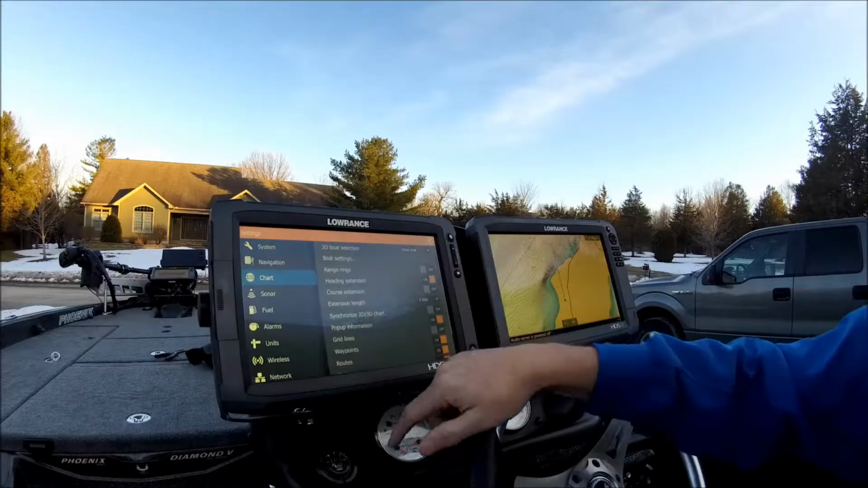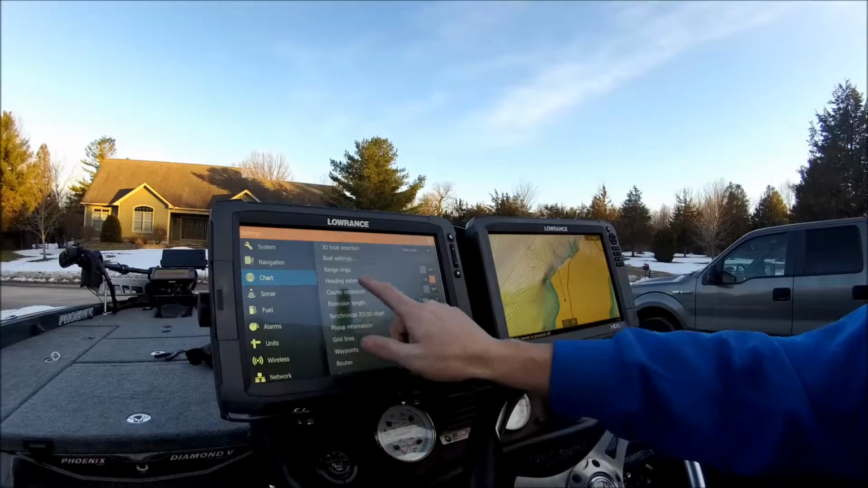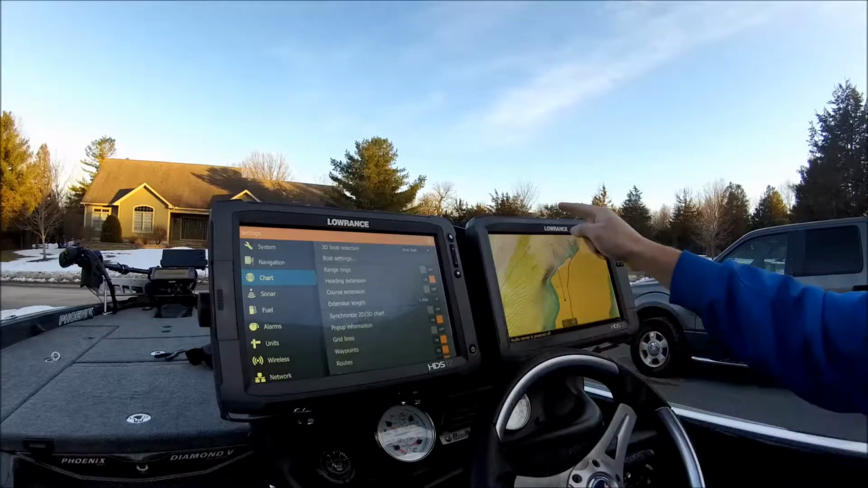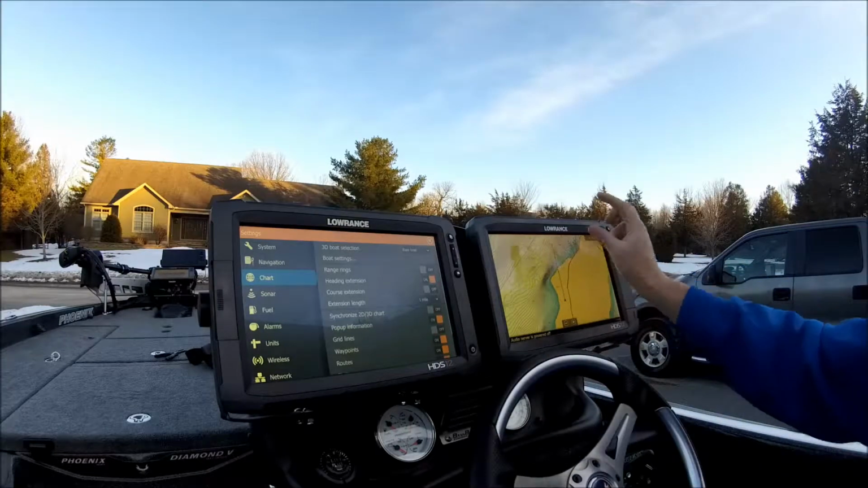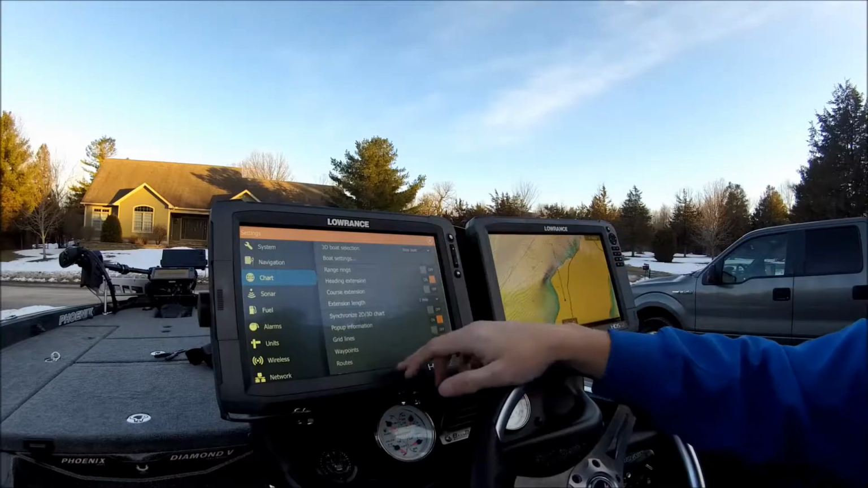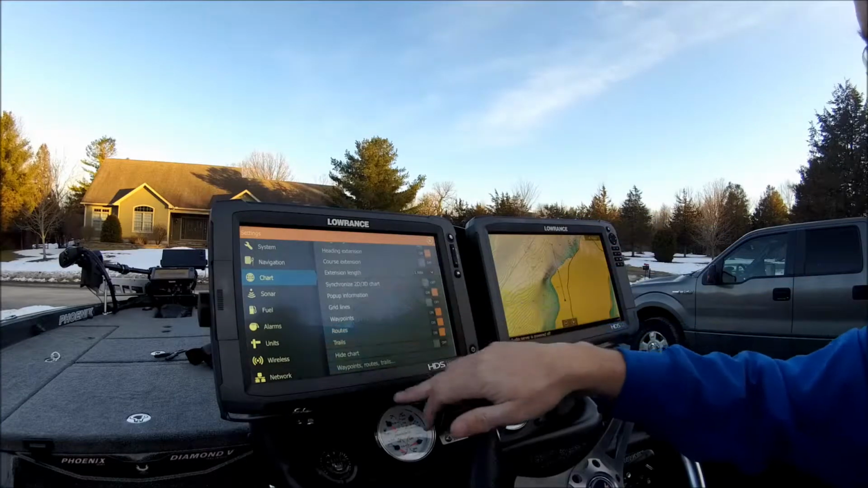Back into my system, I'll come down here to chart. I like to turn on my heading extension for 1 mile. As you can see here, I have a 1 mile extension broken into quarter-mile increments. And then that's all I do there.